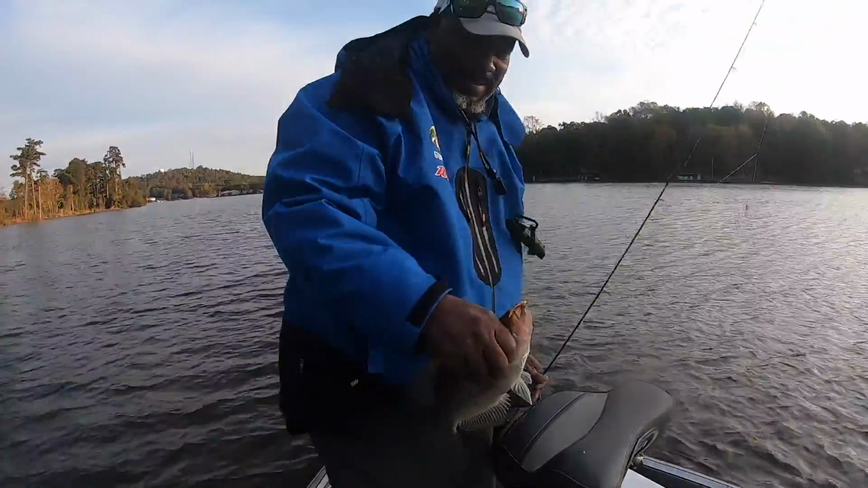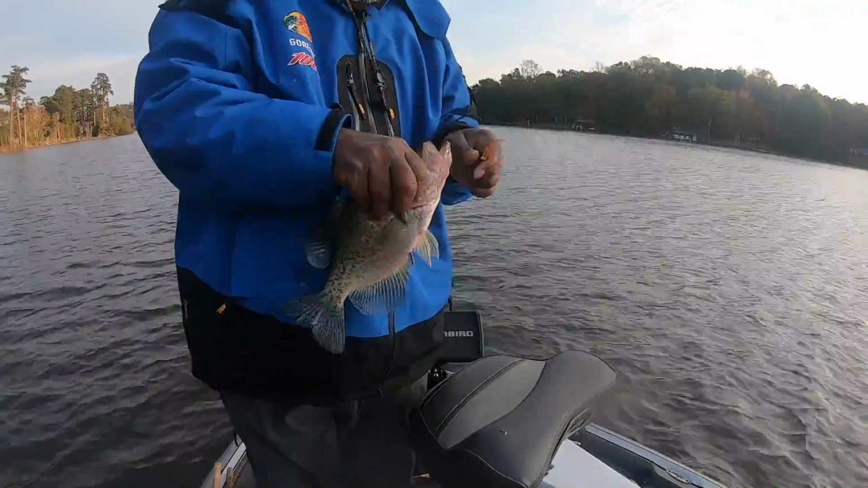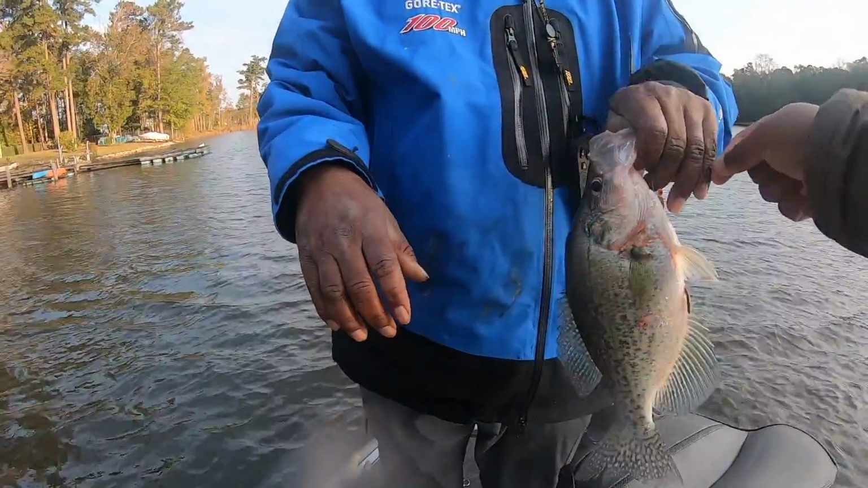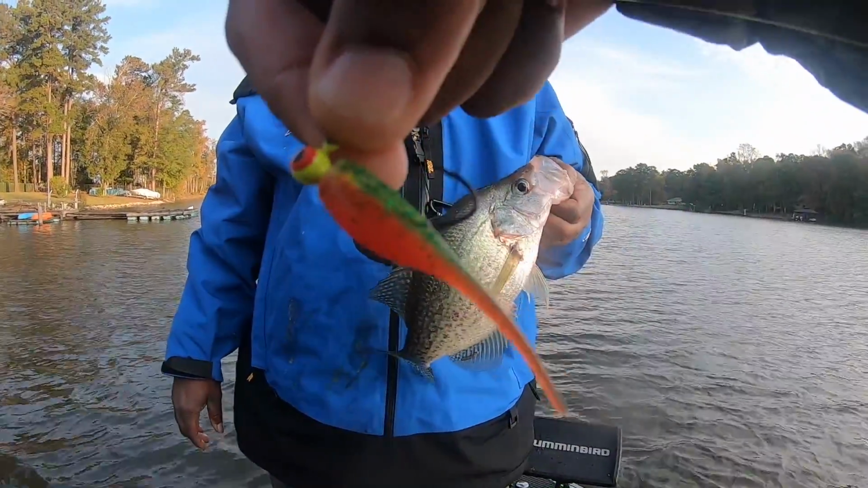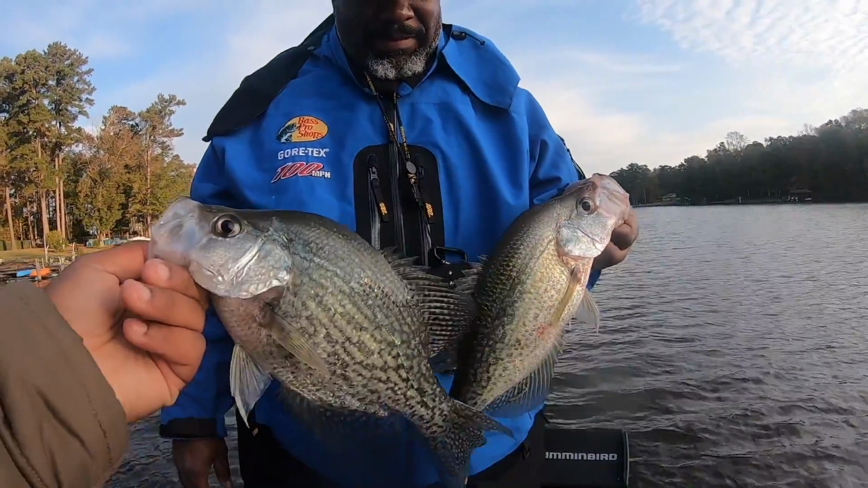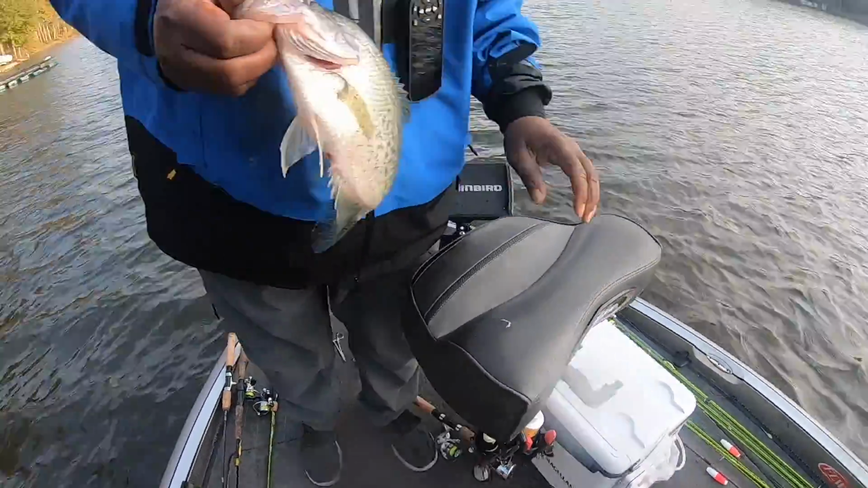That's mine. Look at that. That's what you call a chunk of meat right there, D. You bet that funny looking color. See, I told y'all D had a couple tricks up his sleeve. He's throwing a color I've never even seen before, but you see the results. Twins. Yours is bigger than mine though, so they ain't quite twins. I ain't gonna lie to you.